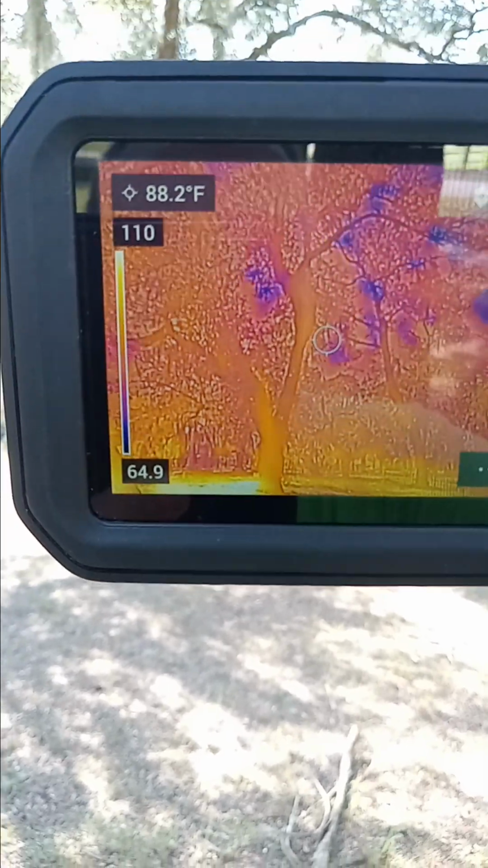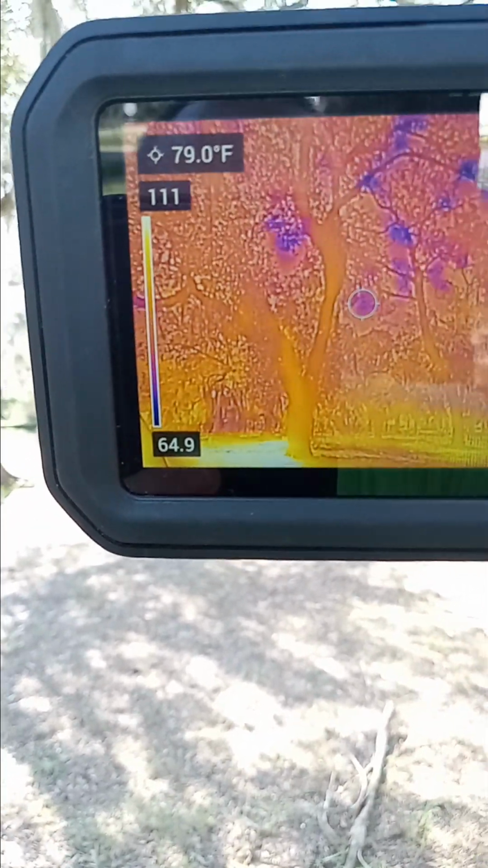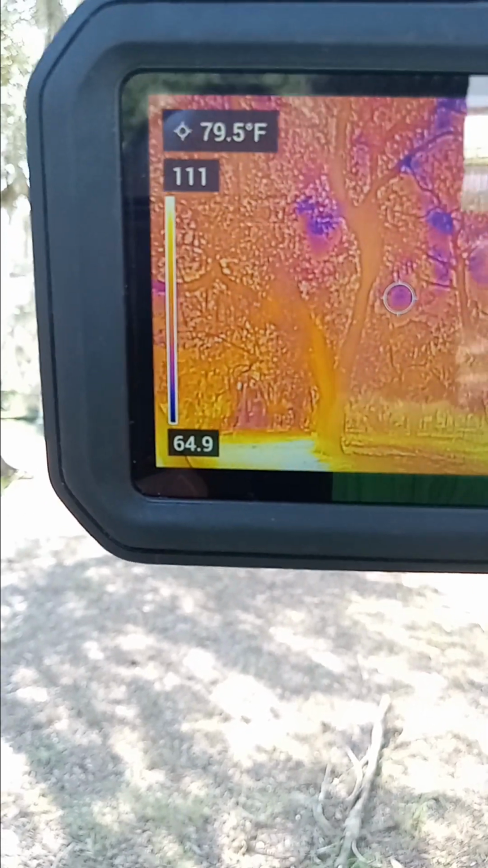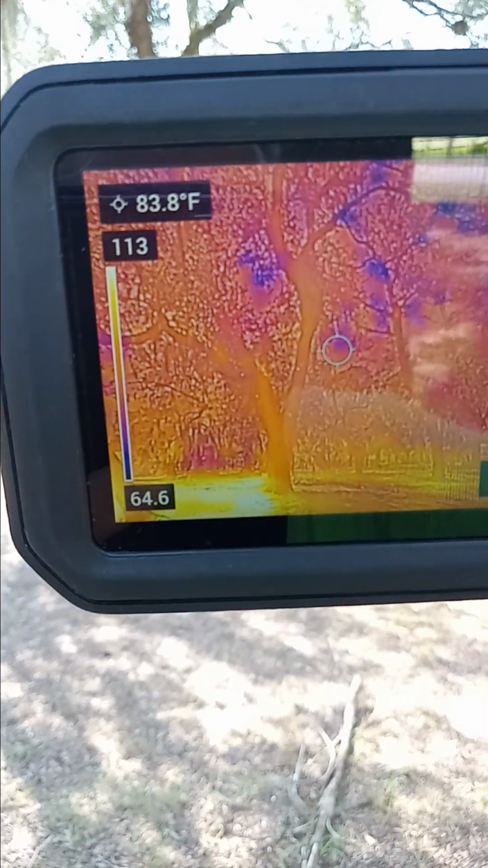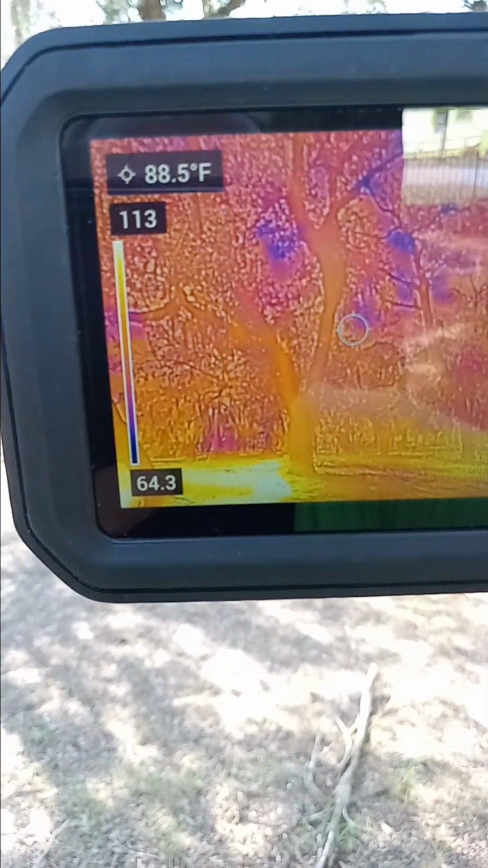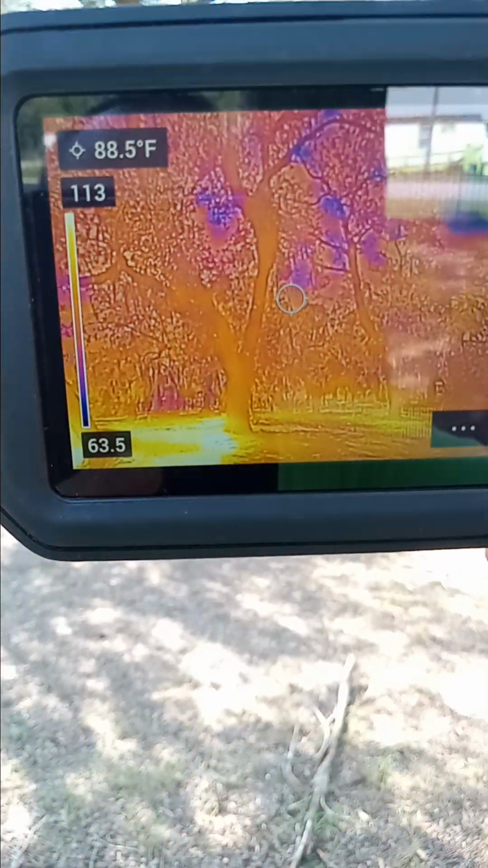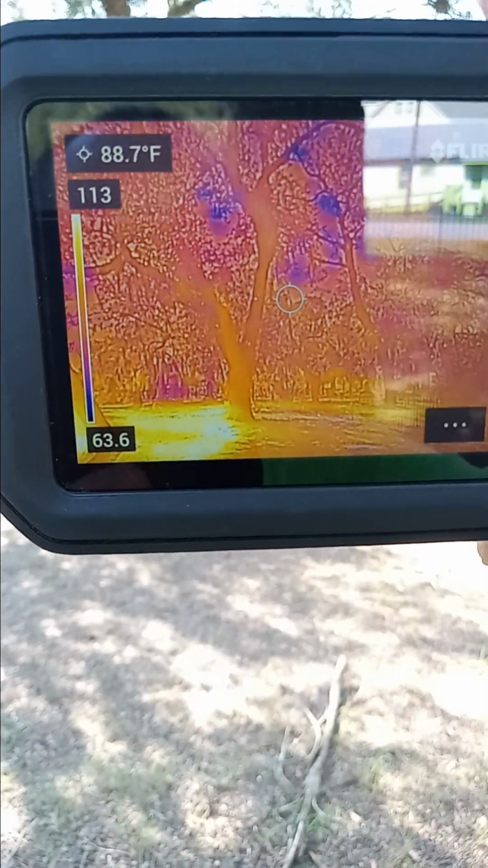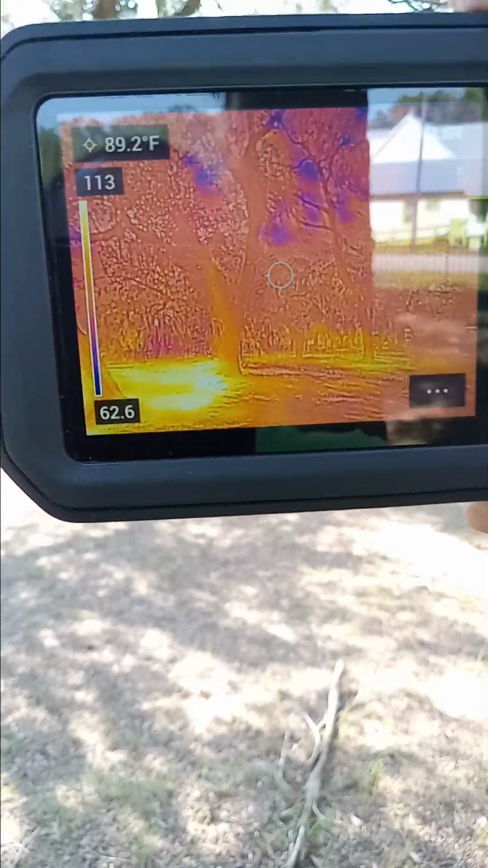In the thermal image, the color is color coded. Black is the coldest, dark blue is colder or getting warmer. Getting warmer would be purple, next would be red. Getting warmer when you hit orange, so all the orange leaves are warmer. Then next would be the yellow, and the white would be the warmest.